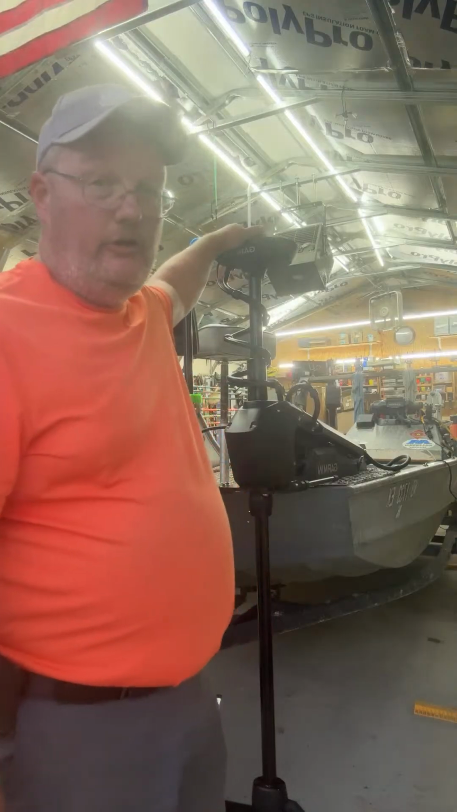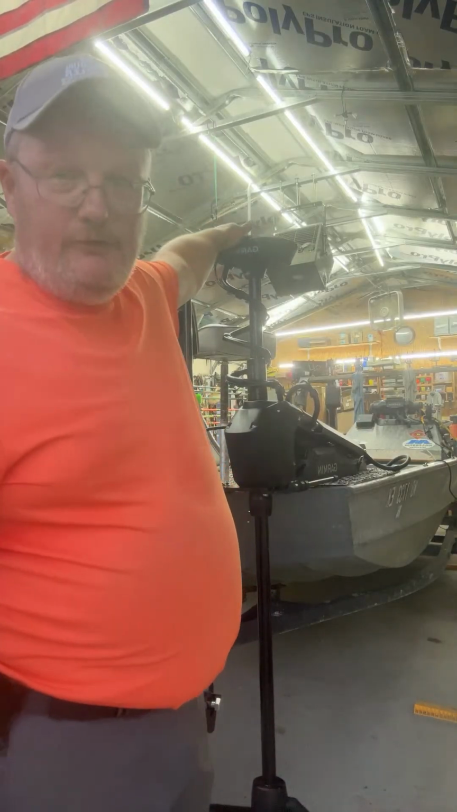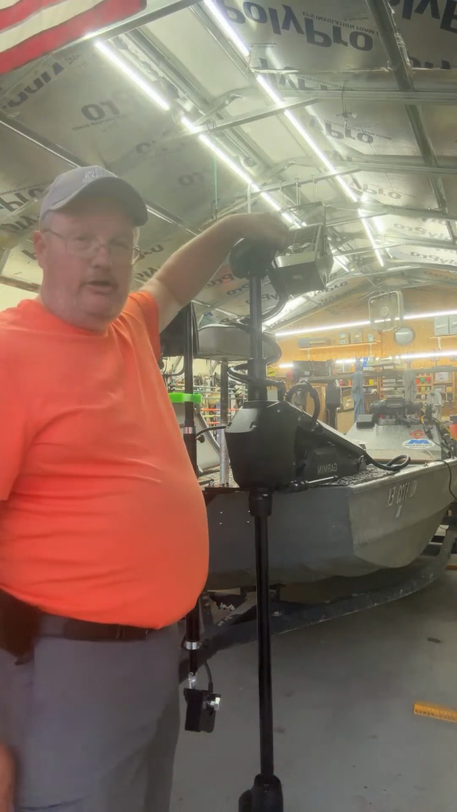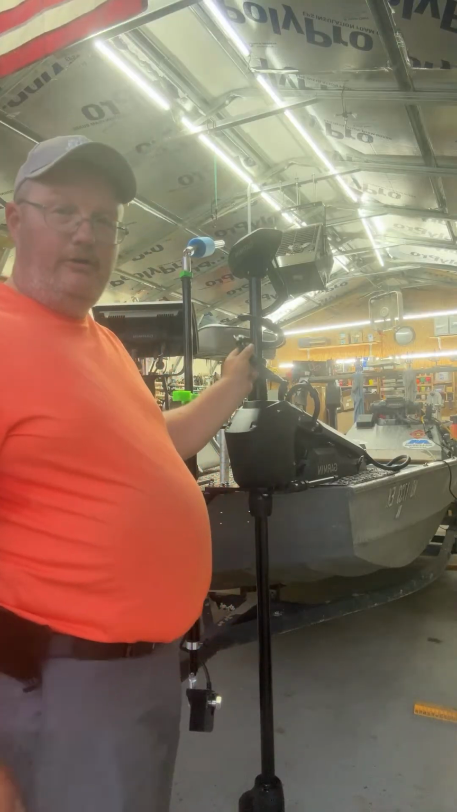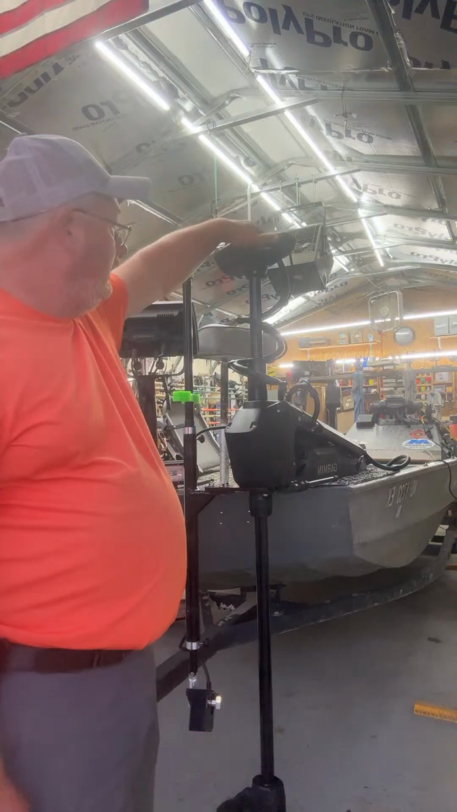So that is huge. My Trinova would try to wrap itself up and bust the cables at least once or twice every time I went. You'd hear something rubbing, getting tight, and it would be trying to wrap these cables up to the point where they wanted to break. This doesn't do that.